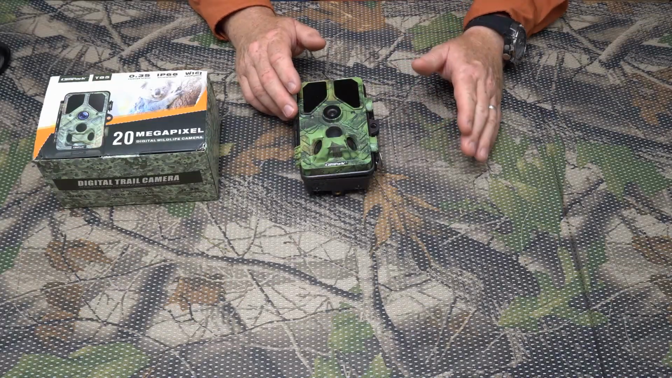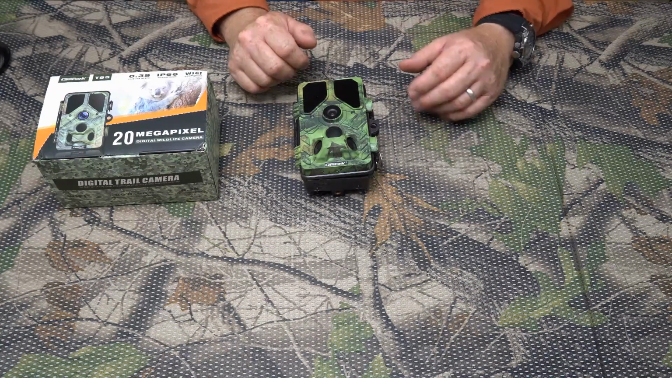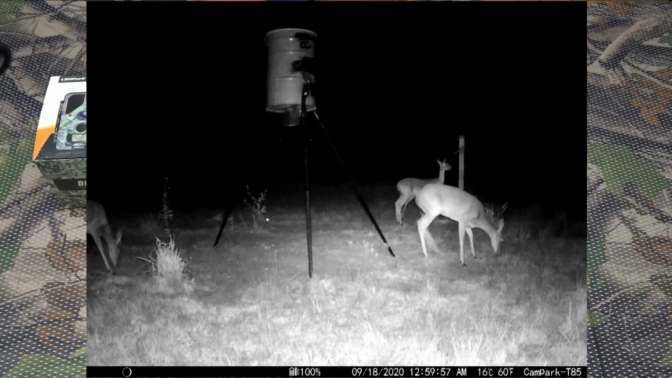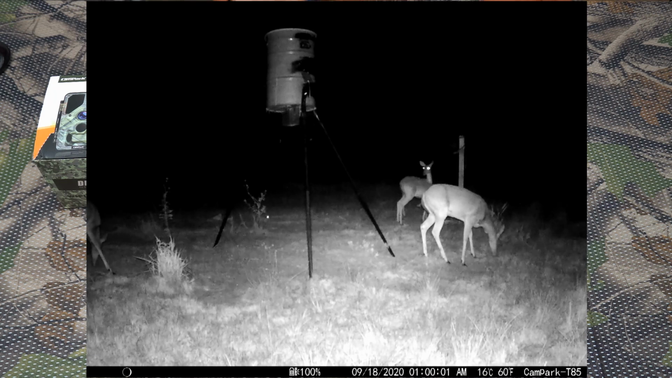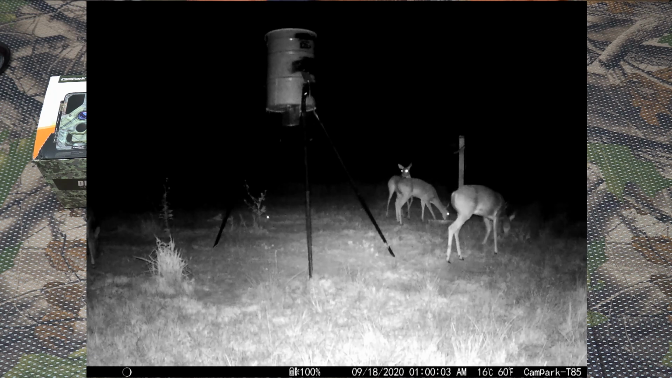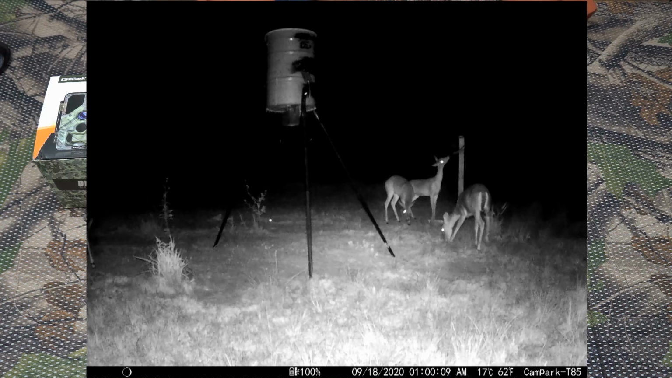Okay, so let's go to the videos now. I'm going to throw you a nighttime picture of a video. There you go. There's a couple of does there. And it's really good video for no-glow infrared lights because they're not putting out enough light for most cameras to actually take good video. So this is pretty good.